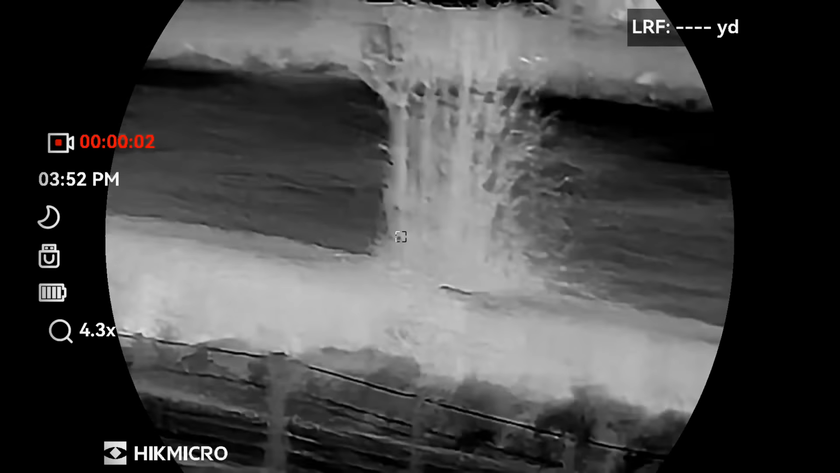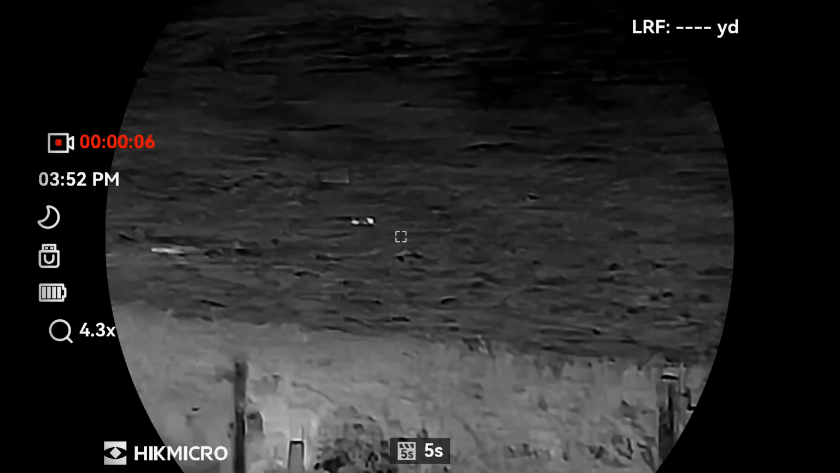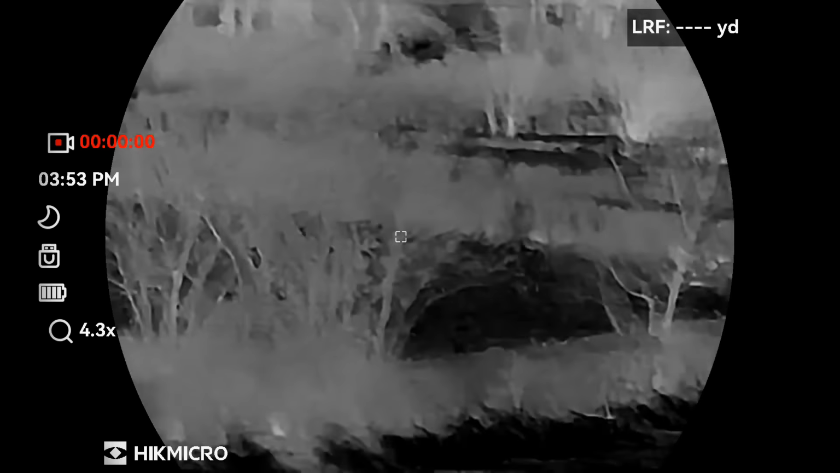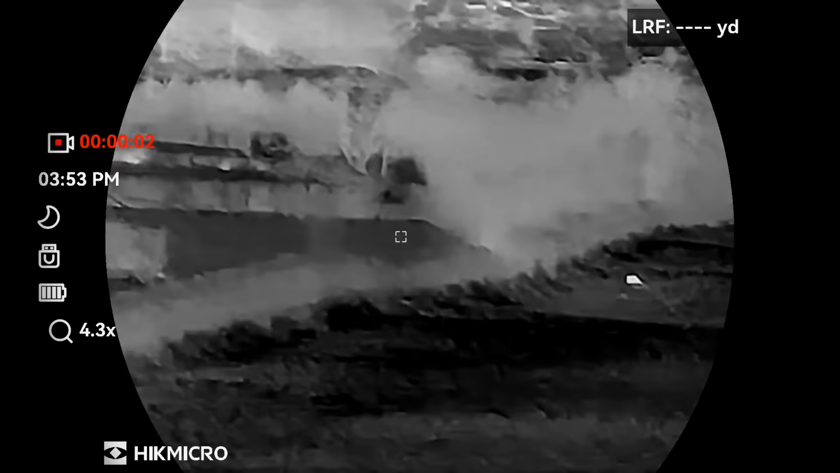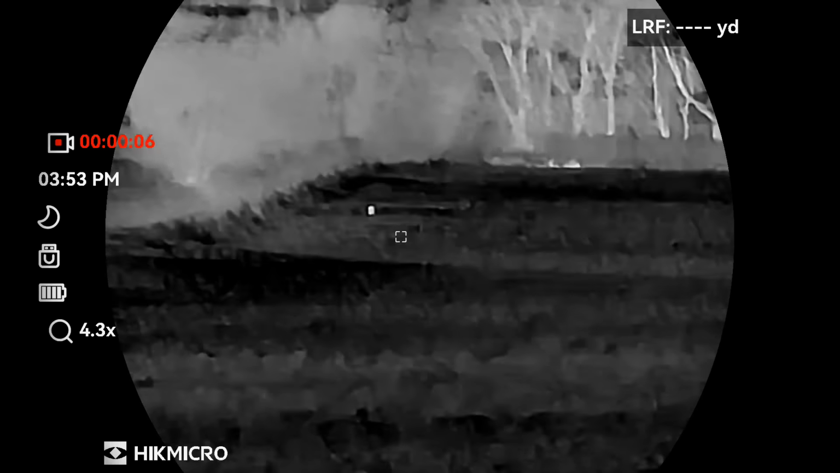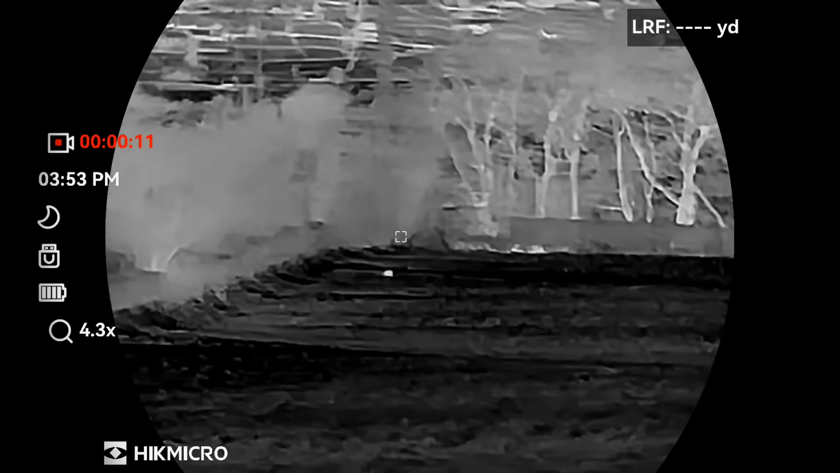Some sheep, a few rabbits in the distance, but that seemed to be the only fox about. I turned round and tried scanning the field behind me, where I think I spotted a fox coming through the hedgerow. I tried the mouth call again, but it wasn't interested at all.